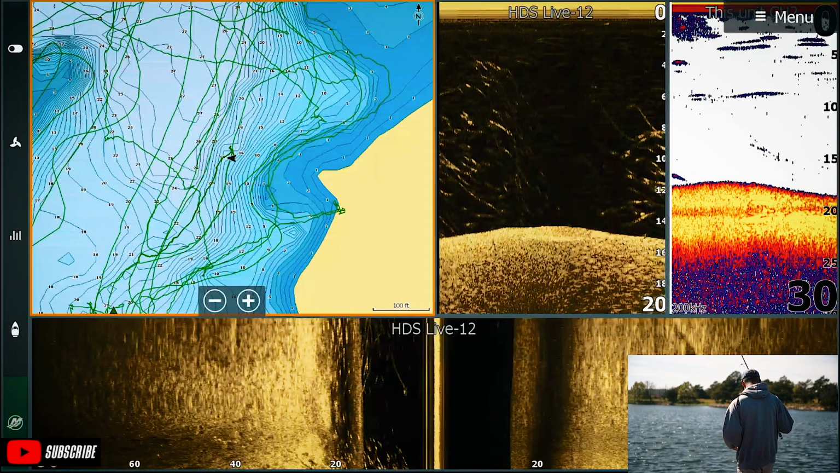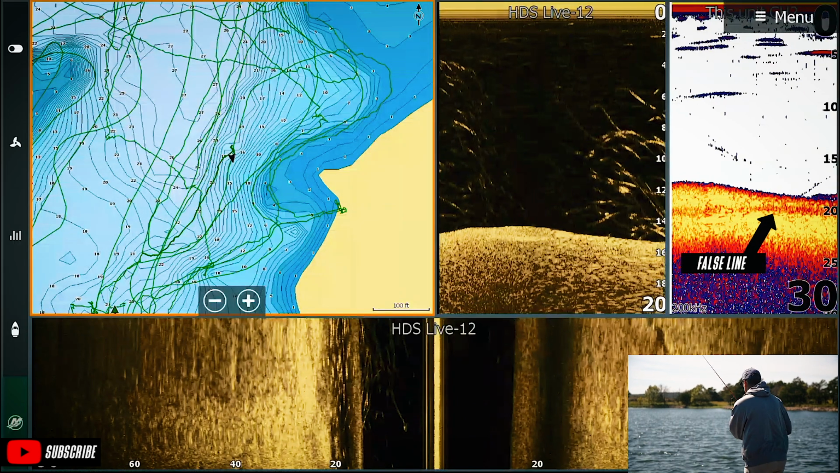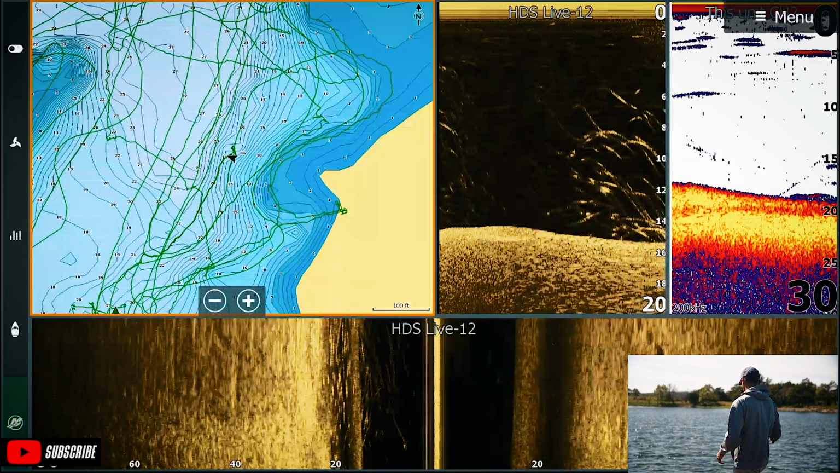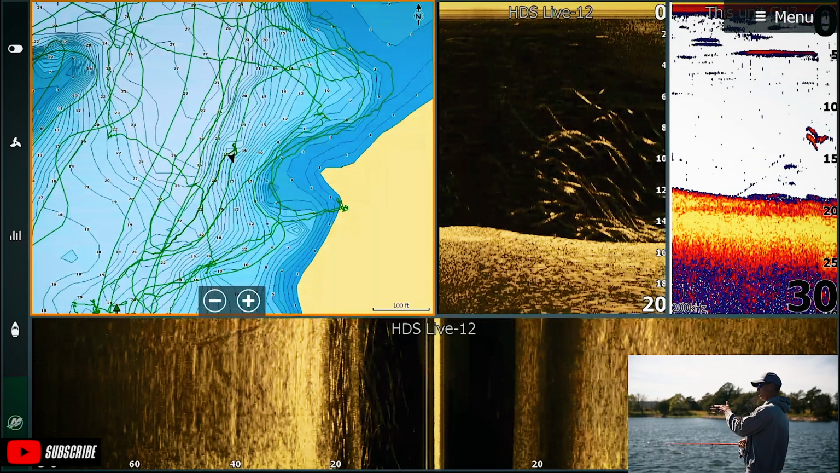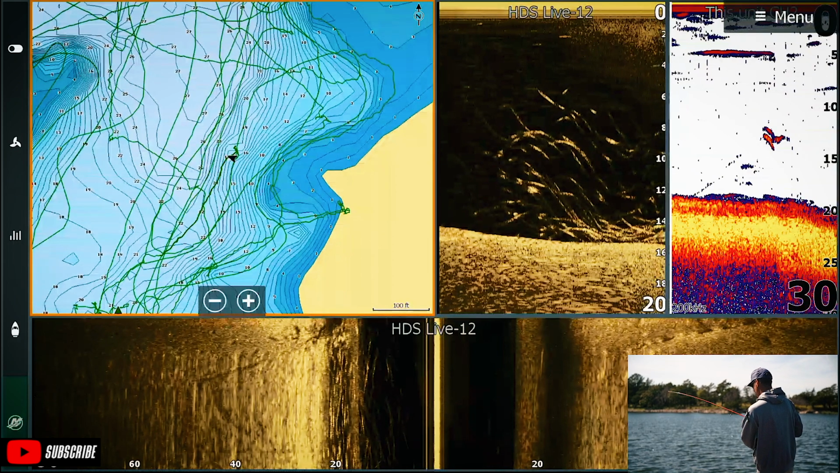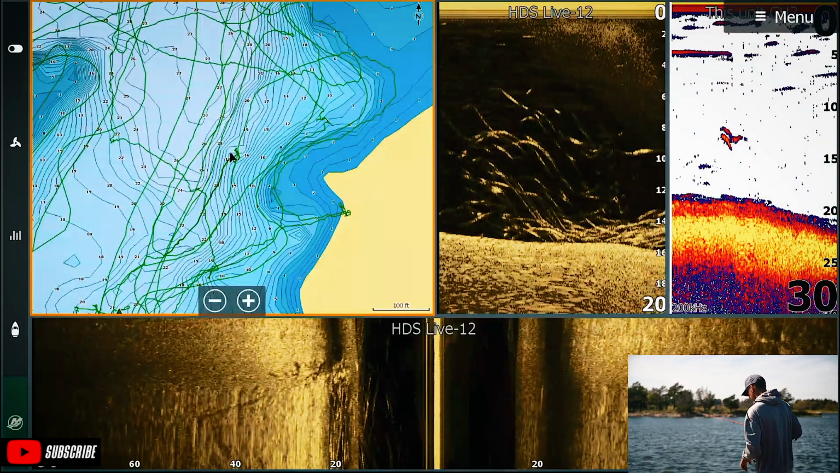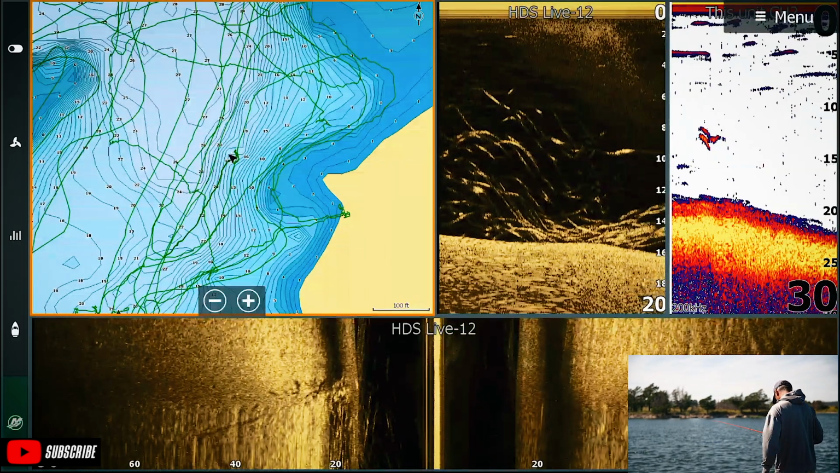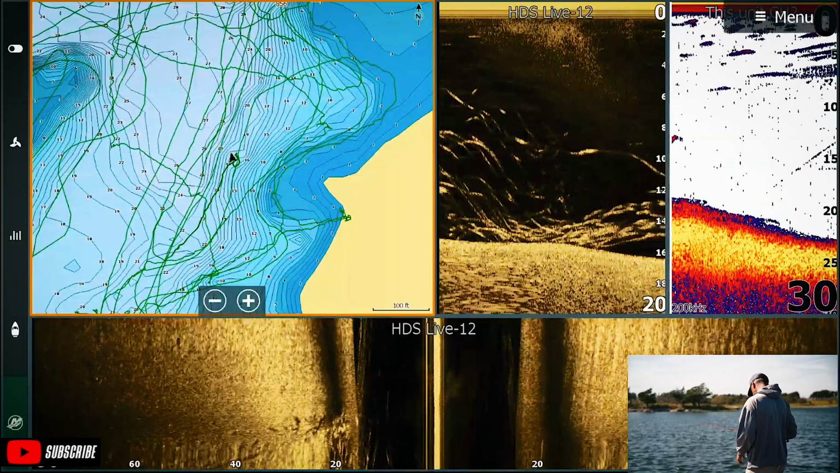I'm going to say that fuzzy bottom is actually a drop off, because you can see the false line below it, so I'm really close to a drop off right there. Part of that cone is reading the 20 foot, part of that cone's reading the 15 foot. That's what creates that fuzzy bottom on this spot. But there still could be fish. It looks like there's fish tucked in there, a bunch of them behind my boat.